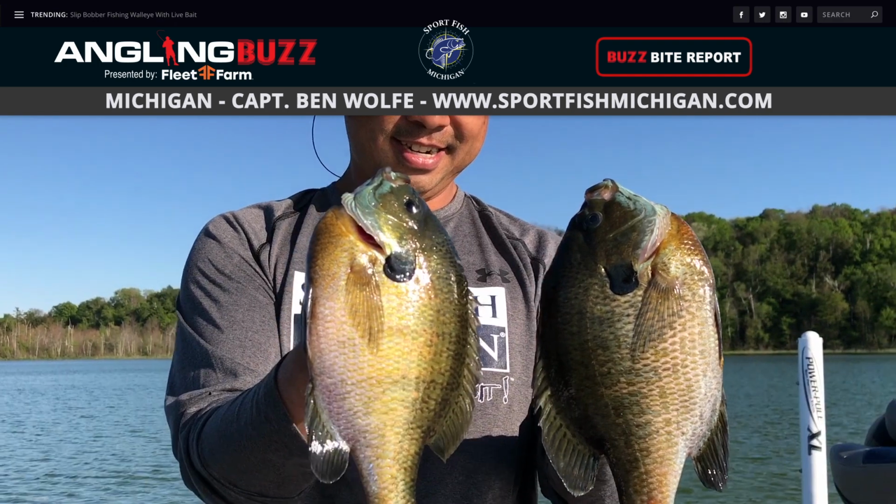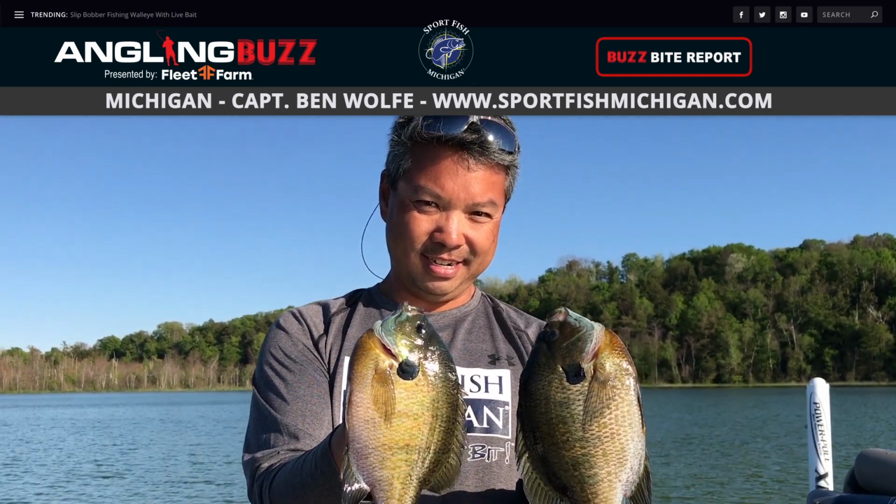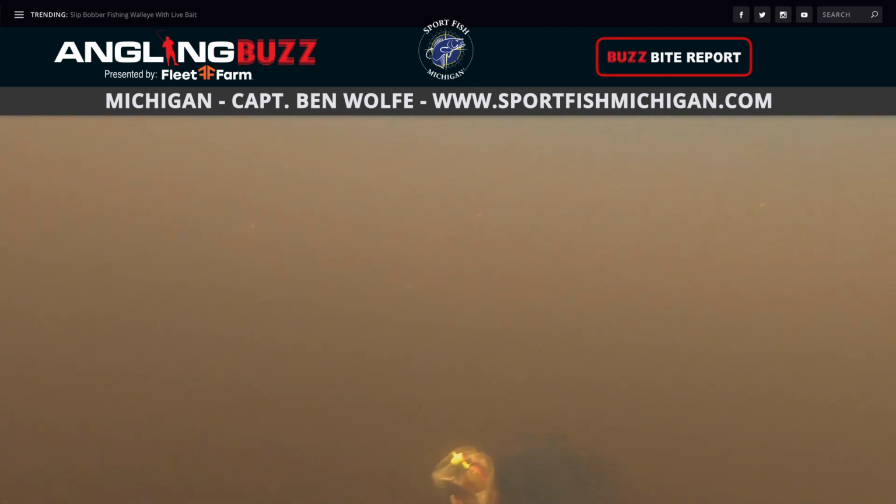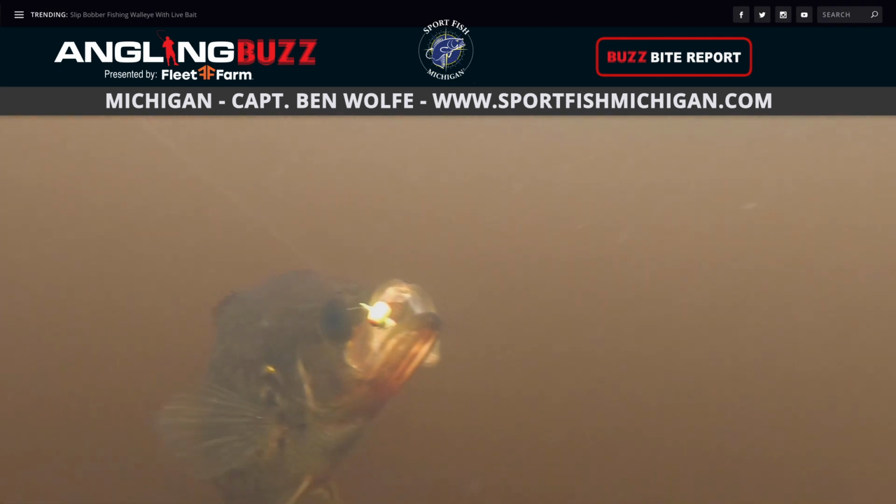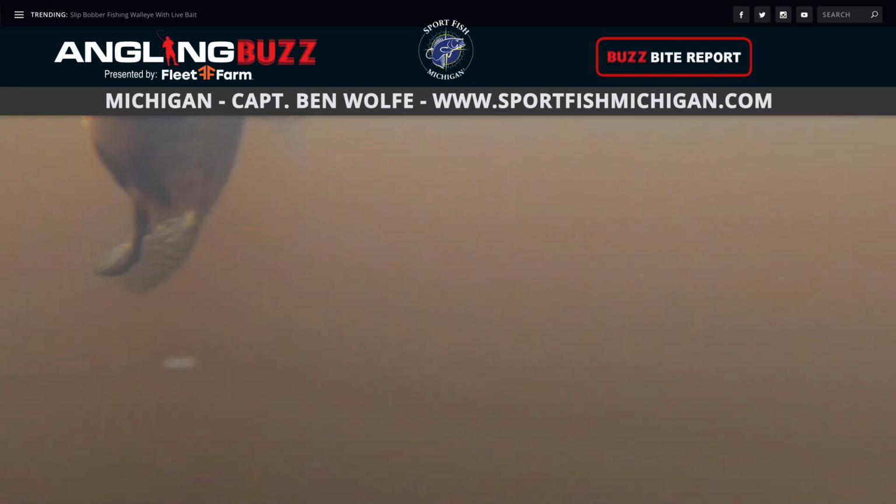Also, we have panfish. These are a family-friendly thing to go after. Lots of bluegills, crappies, and sunfish are getting up shallow, getting ready to spawn. Practice selective harvest: let the biggest ones go, but keep some for dinner. They're lots of fun. Get out and have some fun with those, for sure.